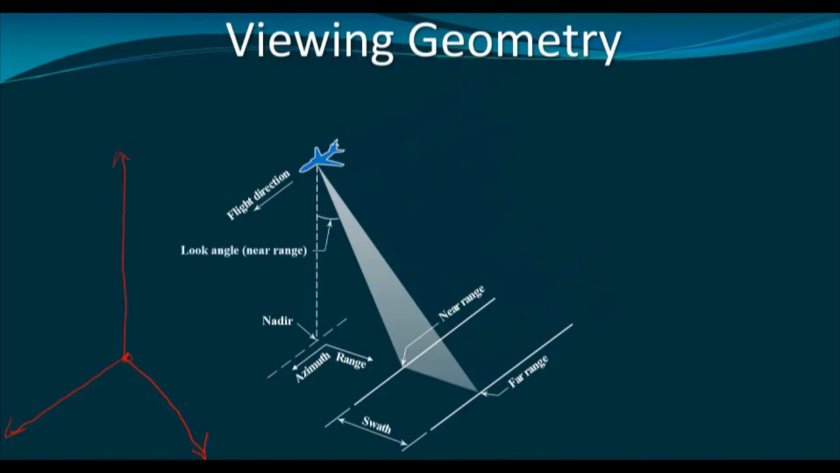This is called look angle at the near range, and similarly we shall also have another look angle at the far range and several intermediate look angles. This is the look angle at the far range.